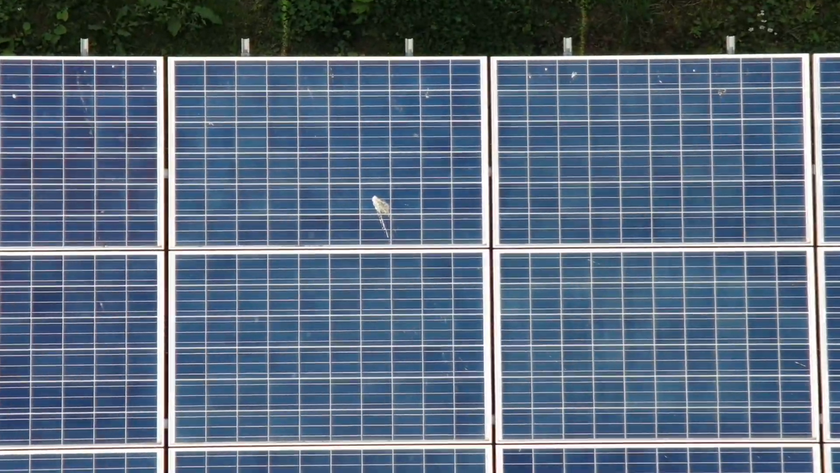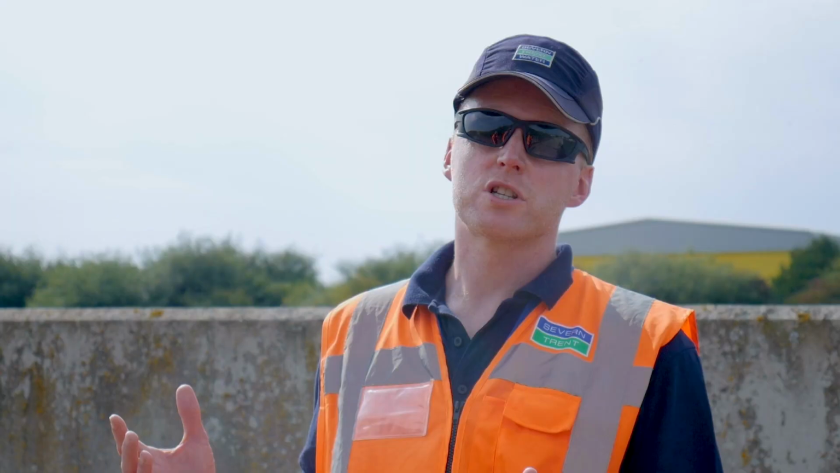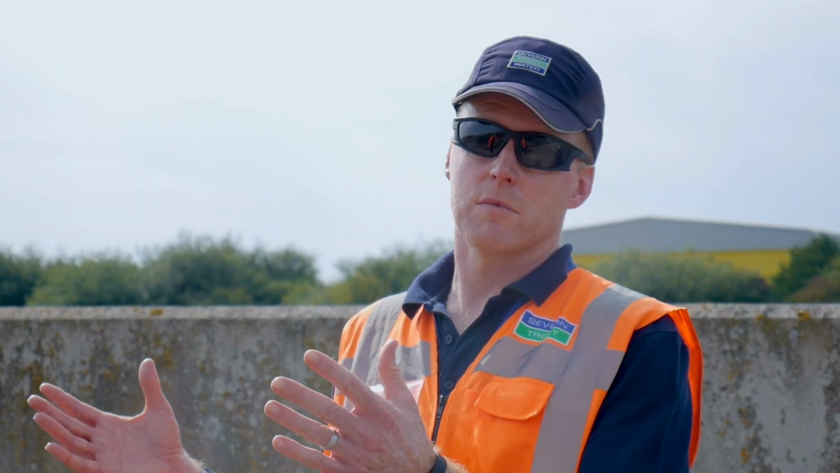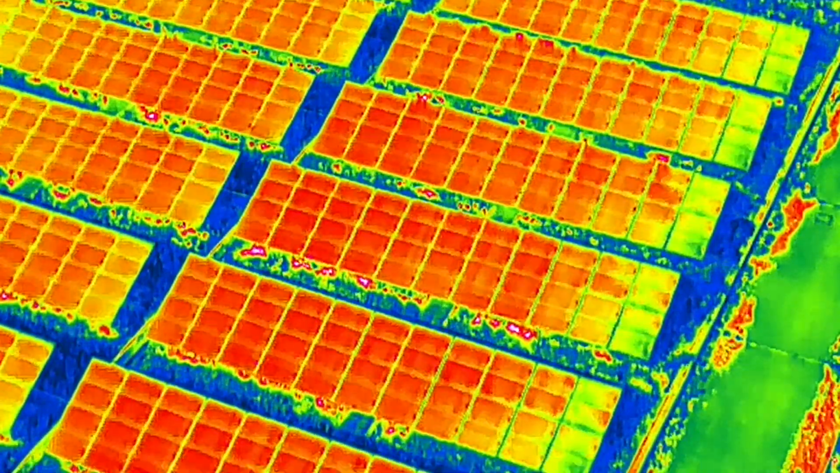Having the opportunity to use drones to help us innovate is a really important area, because this allows us to push the savings that we make out in the field down to our customers, and at the end of the day it's all about what we can do to give our customers the best value for money for the service that we provide to them.